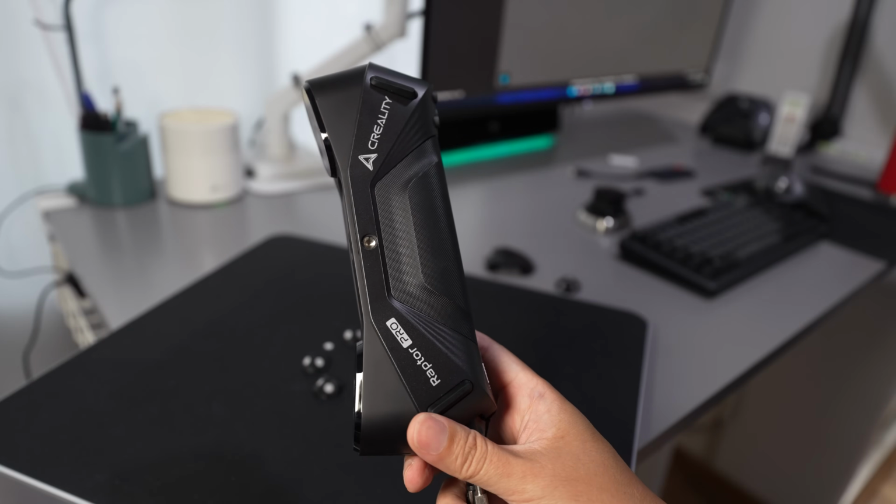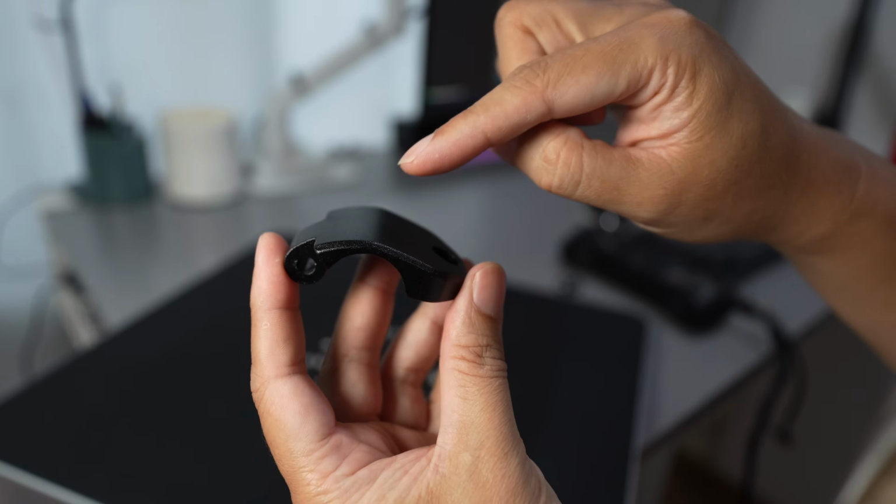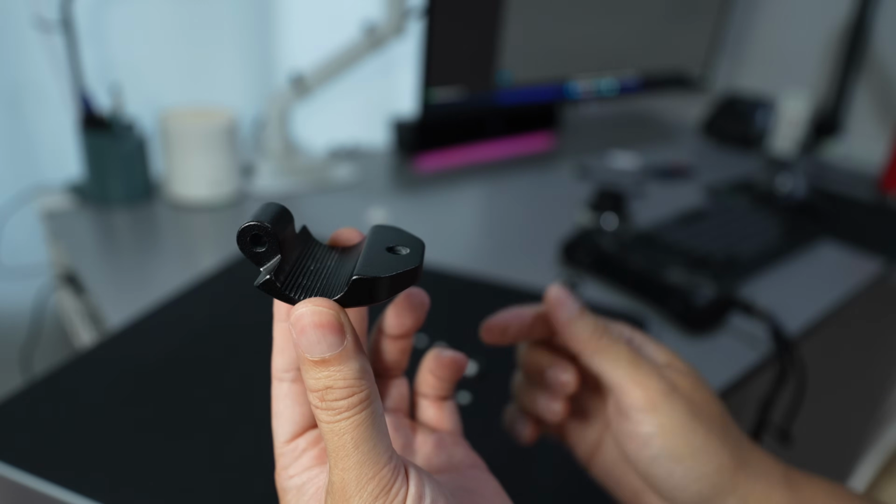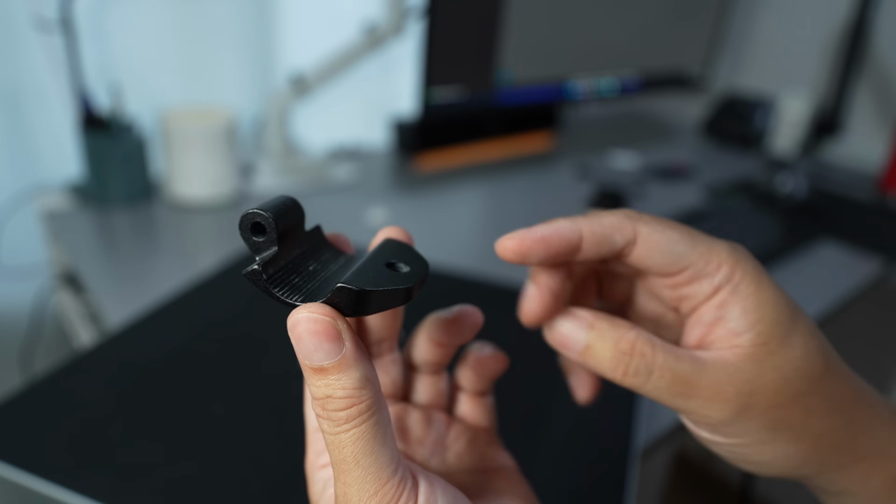I'm going to use the Creality Scan Raptor Pro for making this 3D scan. So I make two scans. First one, I will scan the top face here, and then I flip it over and make a second scan to scan the bottom side, and then I will merge it together using Creality Scan 4, the new version.